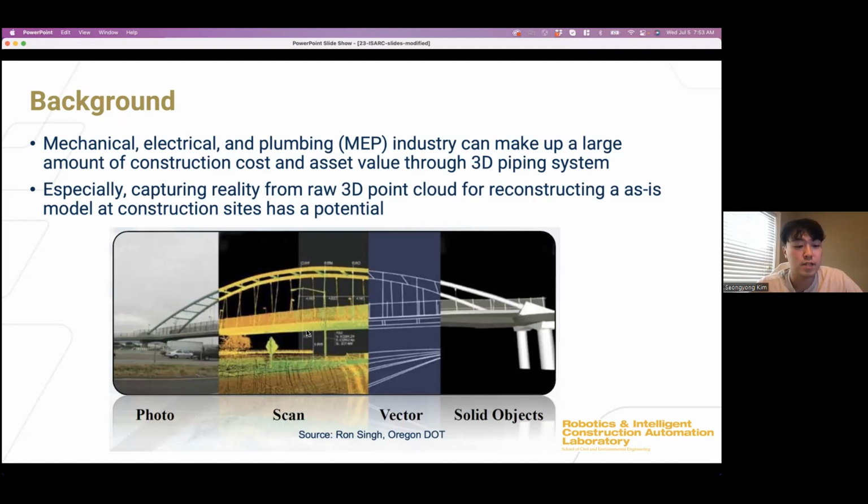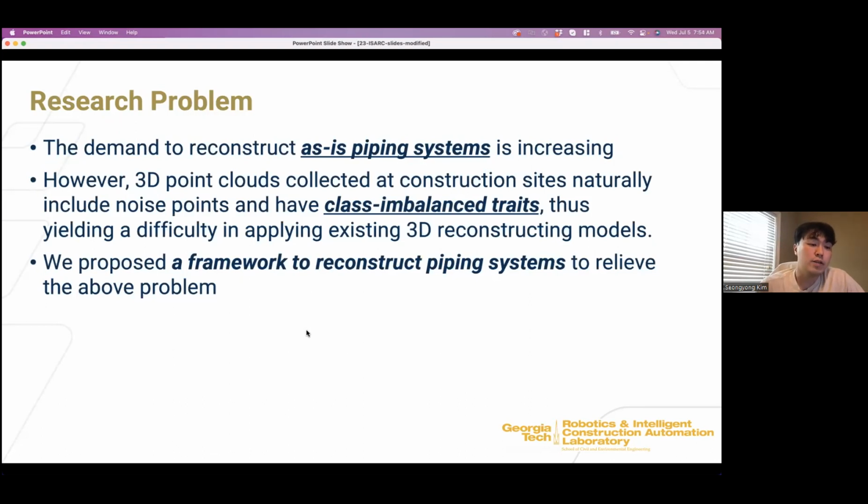Then we can convert this data into a vector or solid object model. By doing so, we can reconstruct a model of the site. Given this kind of as-is 3D model, we can perform geometric inspections, maintenance, or construction pace monitoring. So there is increasing demand to reconstruct the as-is piping system using a 3D point cloud.